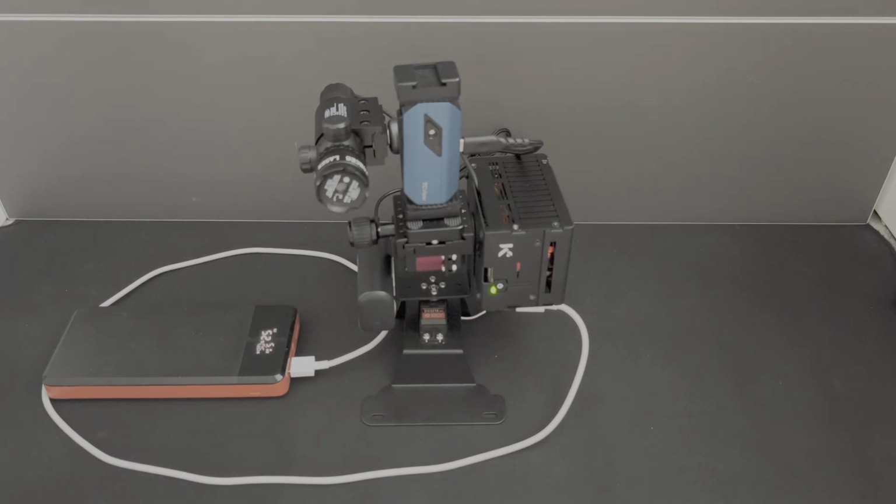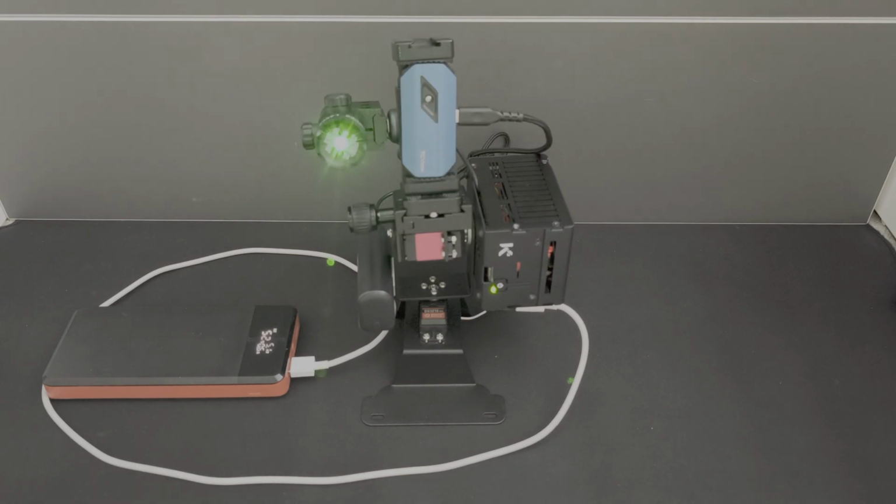So as you can see, the laser's off. When I press the button, the laser turns on. I will turn it off and on again. So that's basically the basics of what I have built so far.